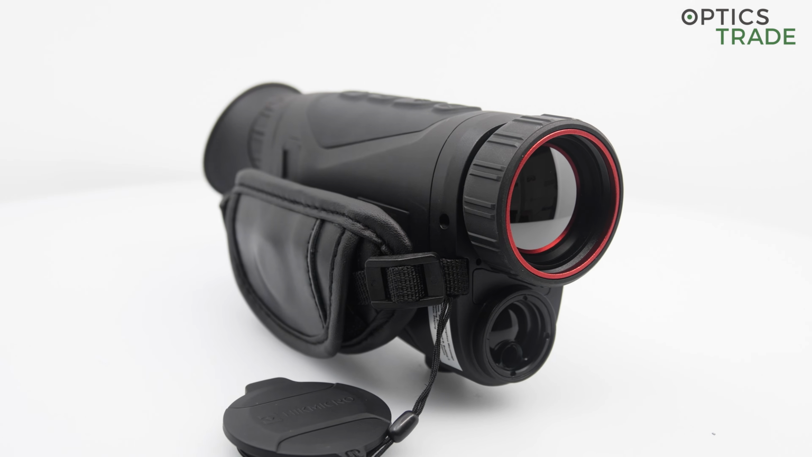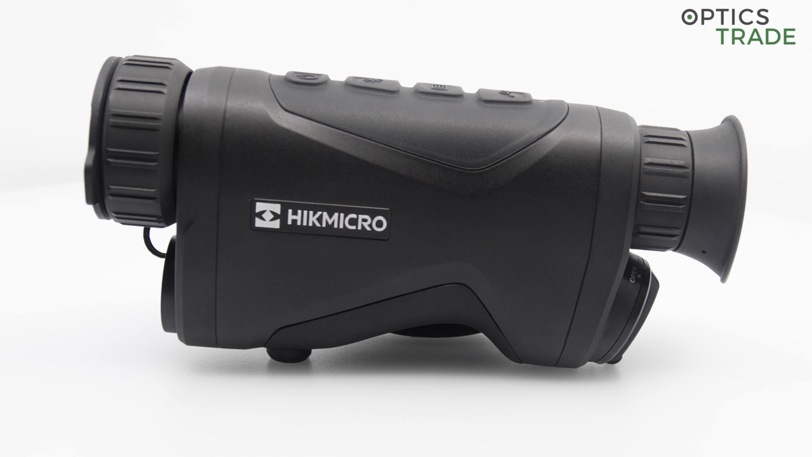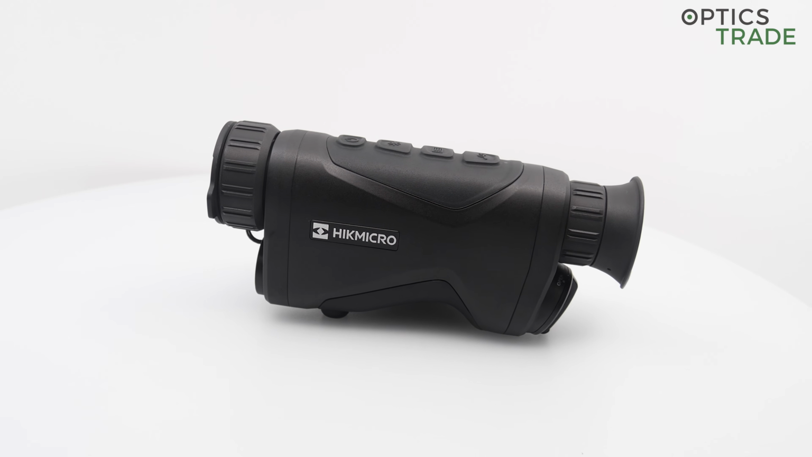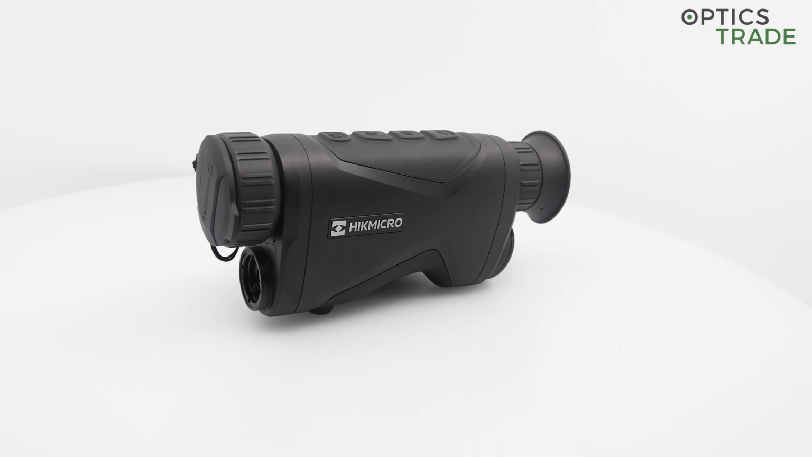The image quality for the price is very good in my opinion, and lastly also the price of the device itself, with the MSRP of 2,100 euro. It is very affordable, especially for the great image quality and detail resolution the device offers.